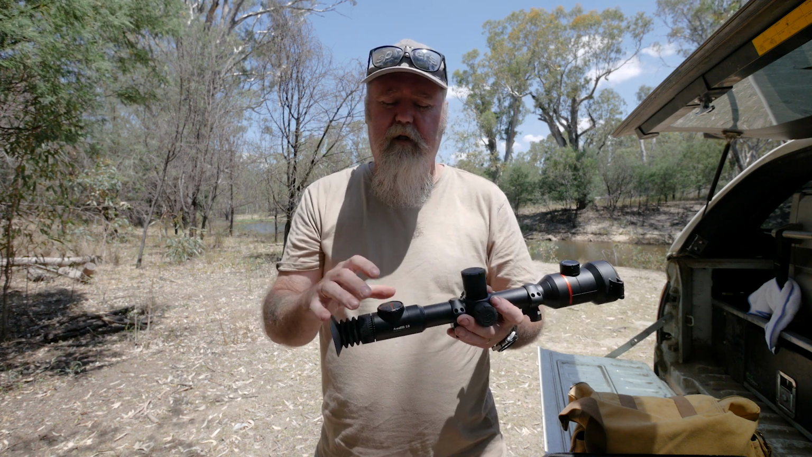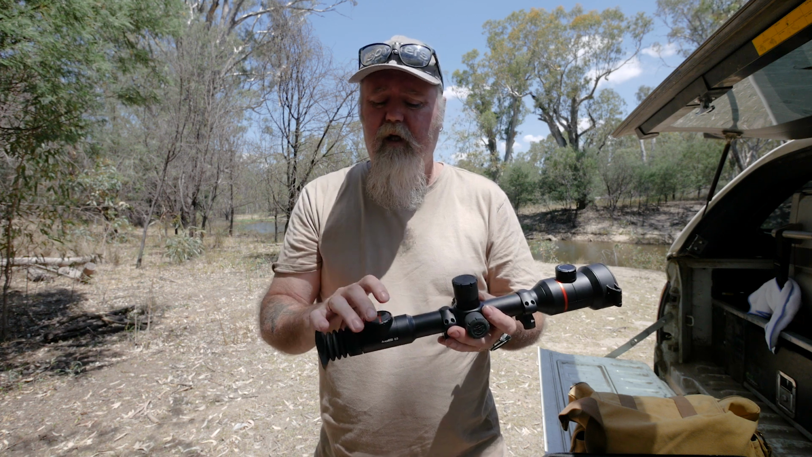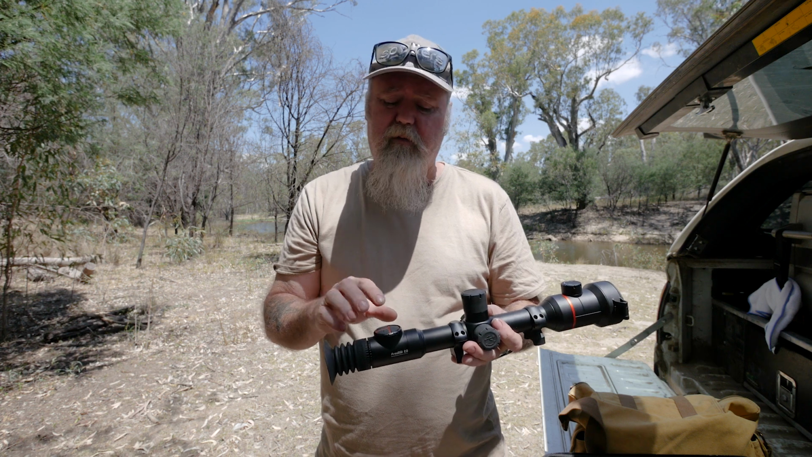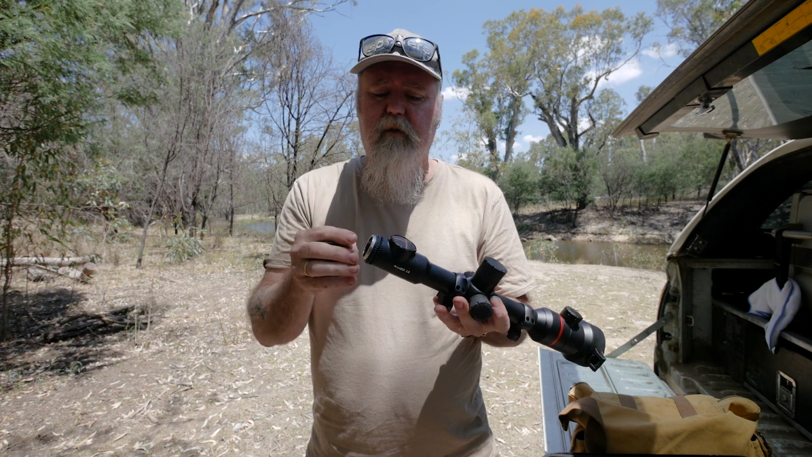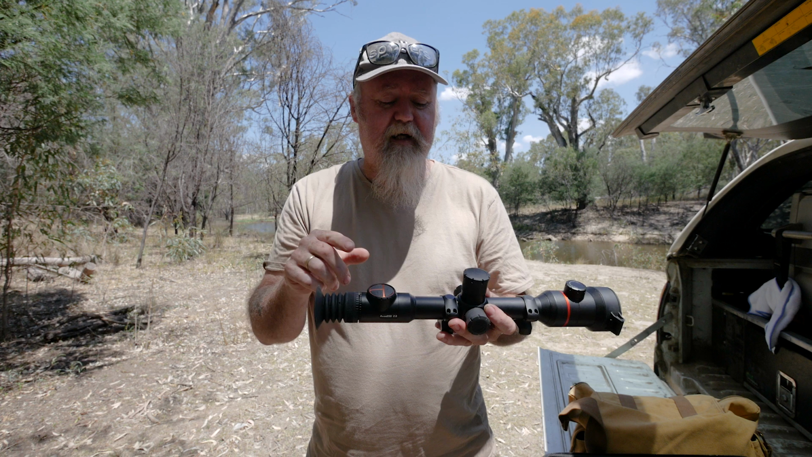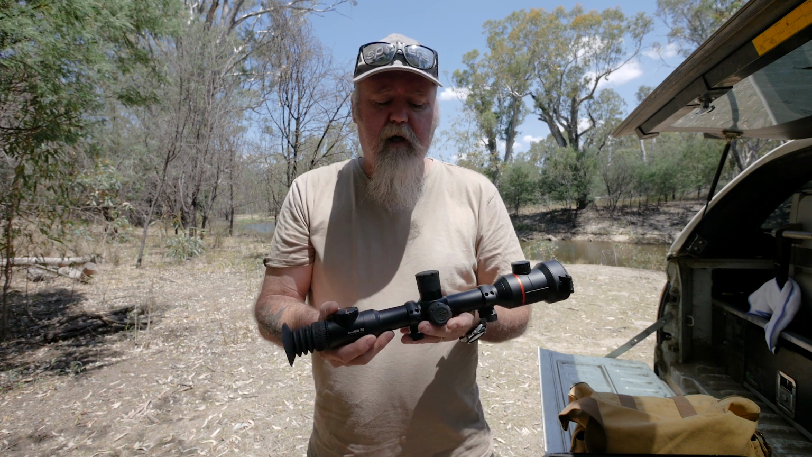I also find that it doesn't use a lot of battery power in standby. A quick press, it goes into standby, but on this particular model you can also happily turn it right off because the startup time is so fast. On the rear here, it's got an ocular ring, and it's actually got a secondary ring so you can lock it so it doesn't get twisted. That was a really nice thought. I haven't seen that on any other models, but it is on this one.